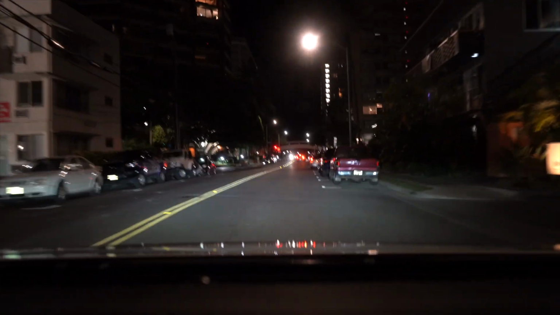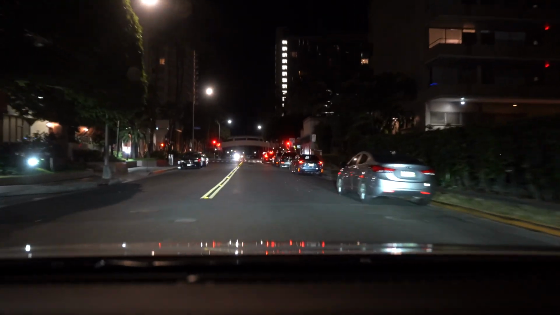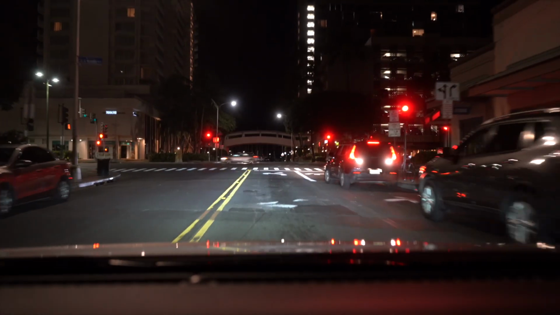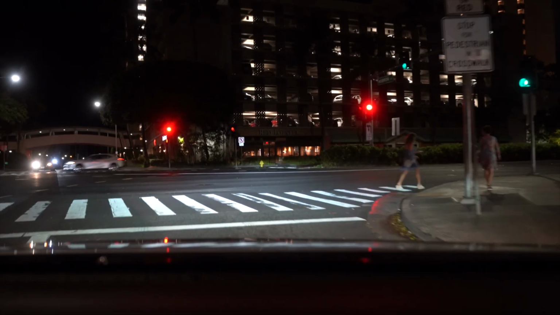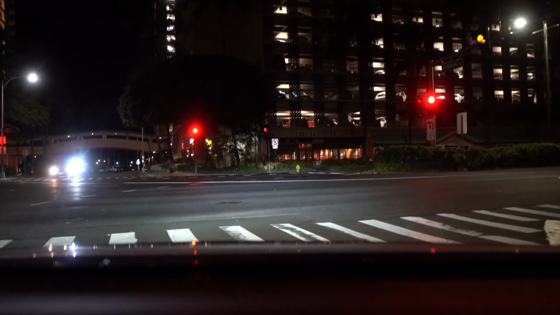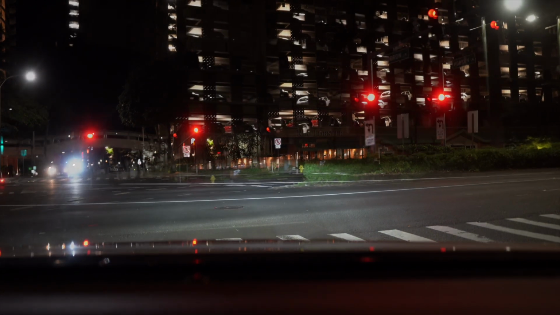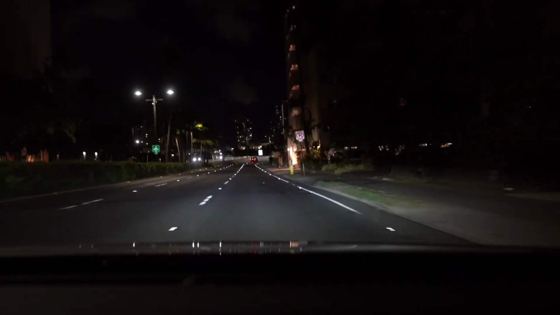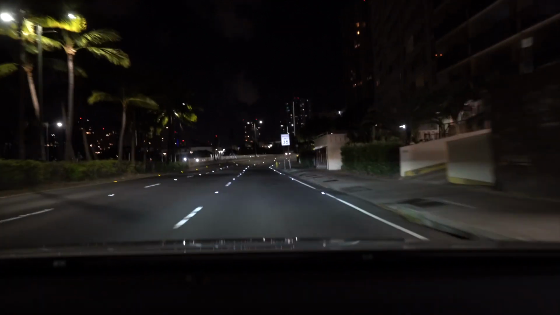So I feel that they set up a lot of one-way streets in order to alleviate some of the issues that could come about with two-way streets. So this is the end of Waikiki. Did the tour. I'm gonna make my way downtown right now. All right. I'm gonna make my way to downtown Honolulu, which is very different from being in Waikiki. I'm leaving Waikiki now.